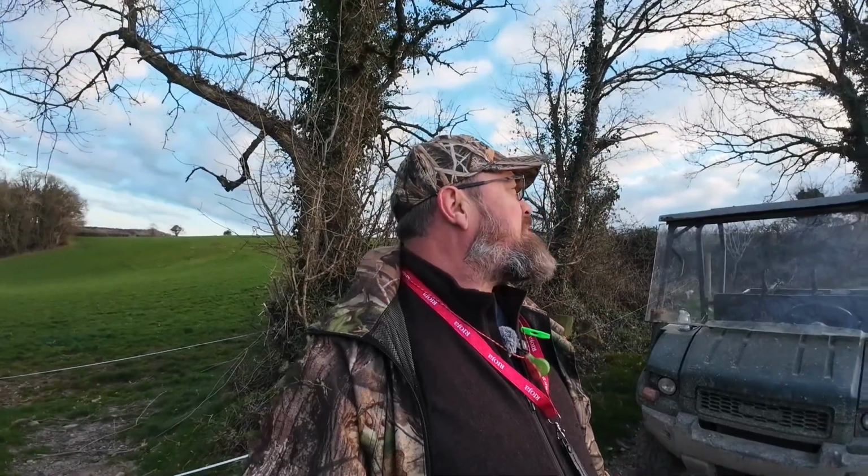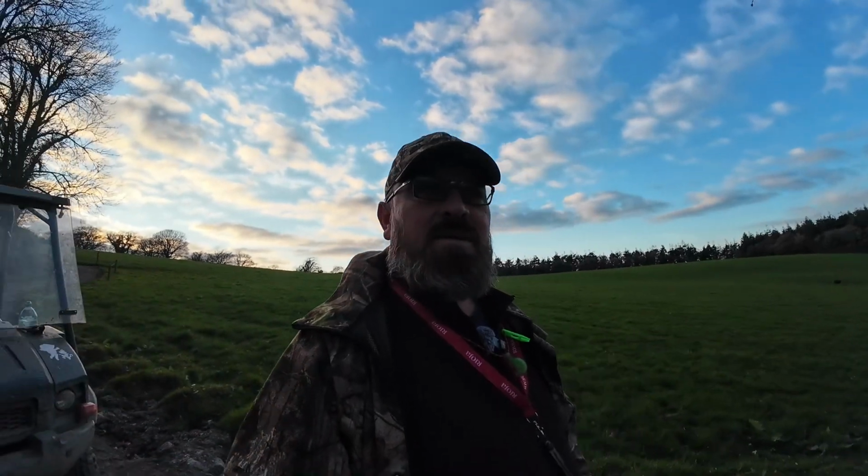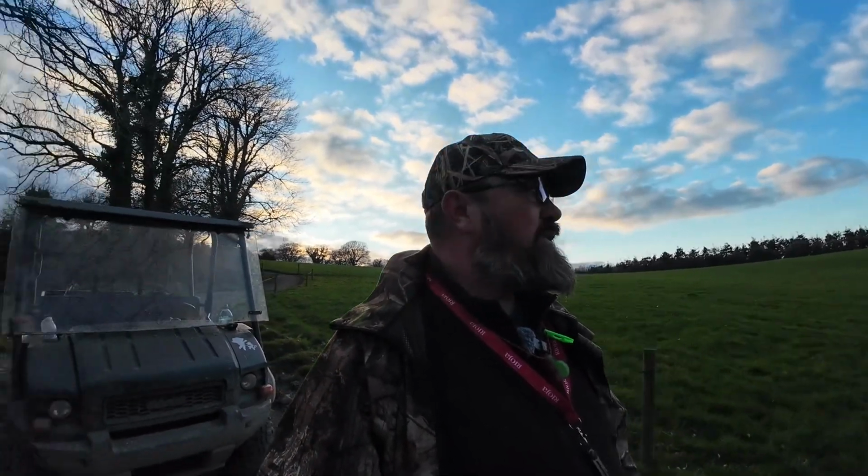There's very little wind, virtually no wind at all this evening. There's a bit of cloud cover. I'll check the moon phase shortly, see what that's going to do for us. So I don't know, it might be a bit tricky conditions, but we're going to have a look out, see what we can pick up. So bear with us. Come back to you if anything's going on. And let's hope we get on top of some of these foxes.